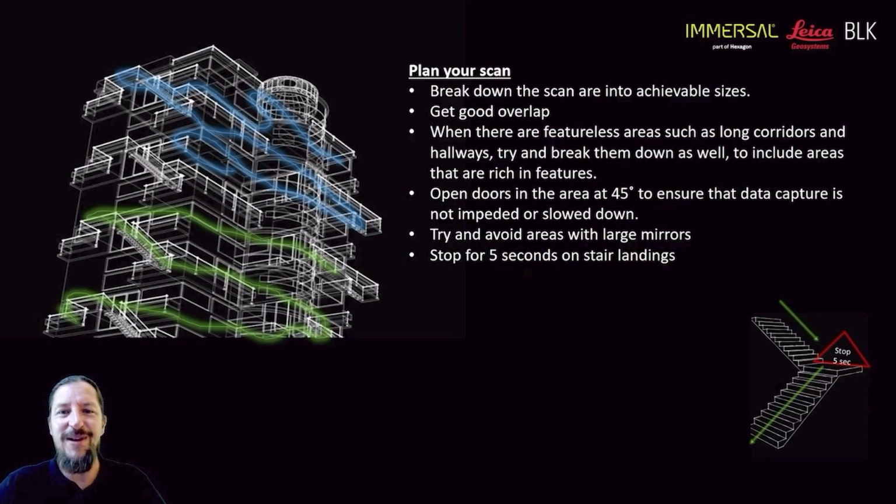The most important thing is to plan your scan. So break down your environment into sizable or achievable sizes. Get good overlap. When I say overlap, I'm talking about 30% overlap. Approach hallways in one go, for instance. Try and keep the doors open. Really think about how you approach your environment prior to scanning and what you want to get out of it. That's very important. Sometimes when you walk downstairs, give it about 2 to 3 to 5 seconds on the landing. Just give it some time to really look at its environment and then move forward.